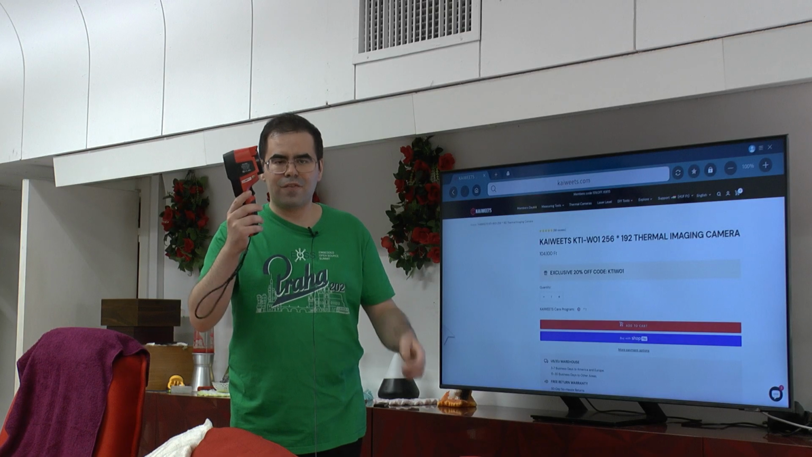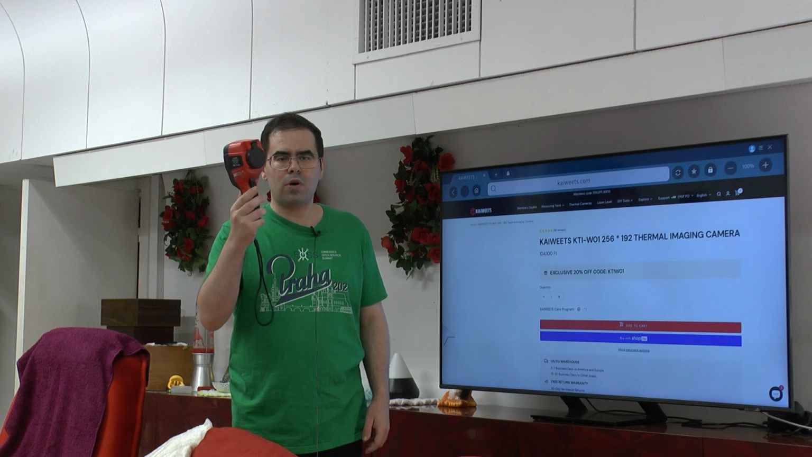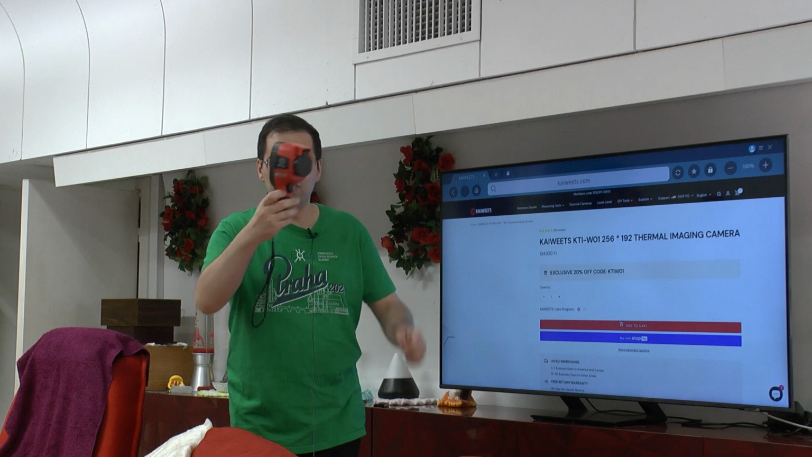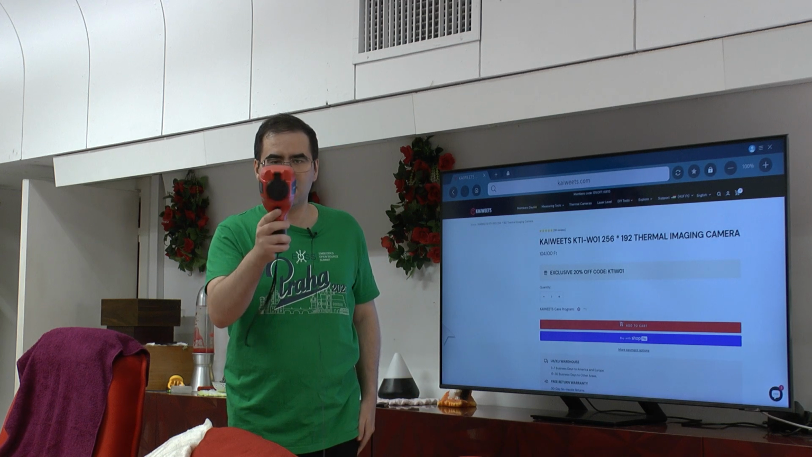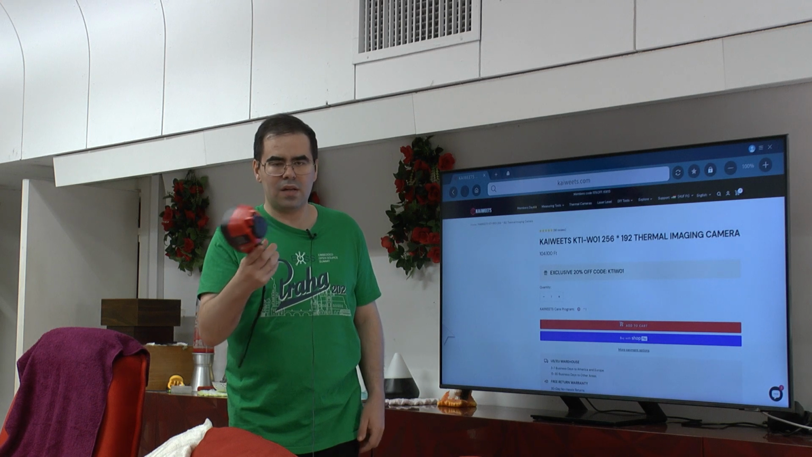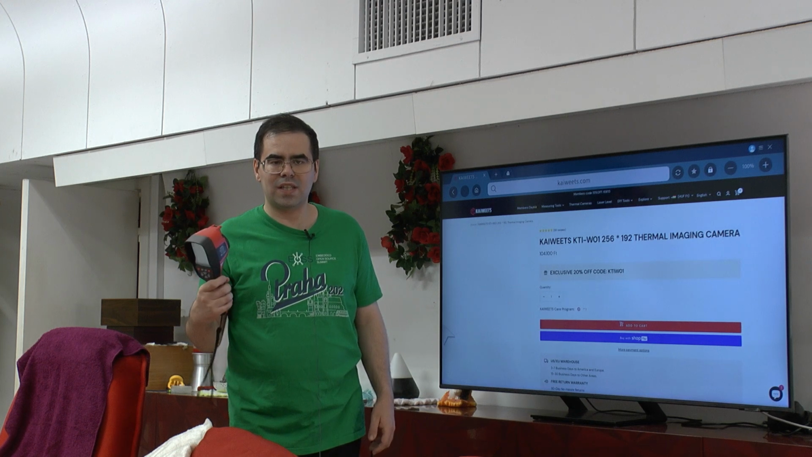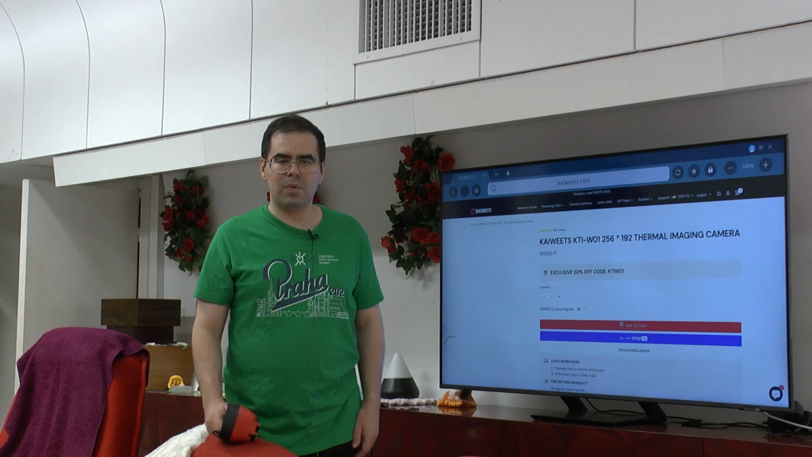And with that, I've done a little show of the thermal camera. From my point of view, there is actually nothing to complain about. If you like a standalone thermal camera with a nice big screen, this is an affordable option which works pretty damn well if you get the reflectivity settings right, but you figured it out pretty quickly. So in short, this is a very affordable, nice product, and if you like it, go and buy it.